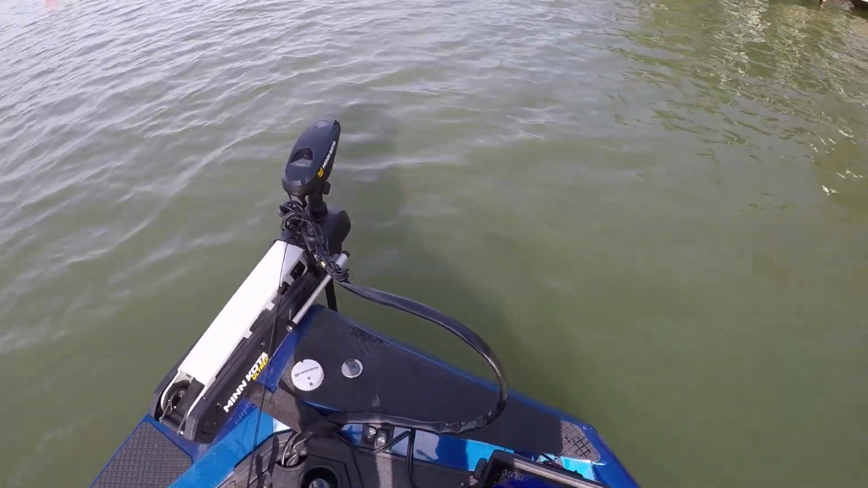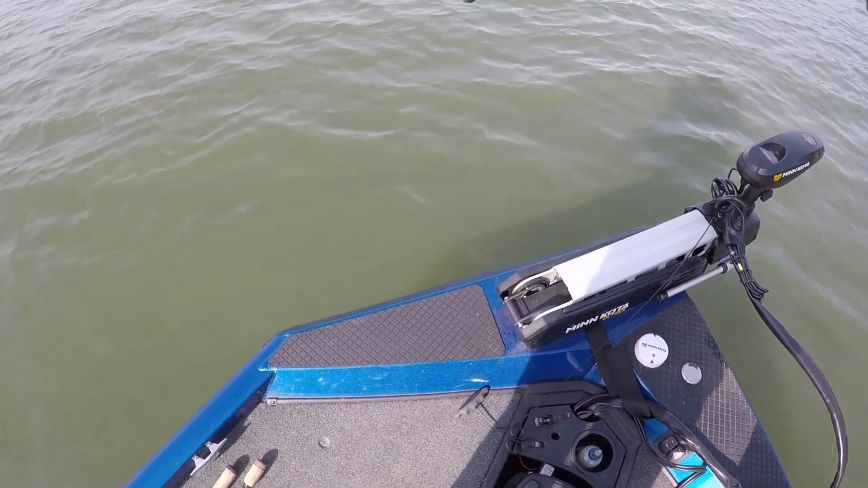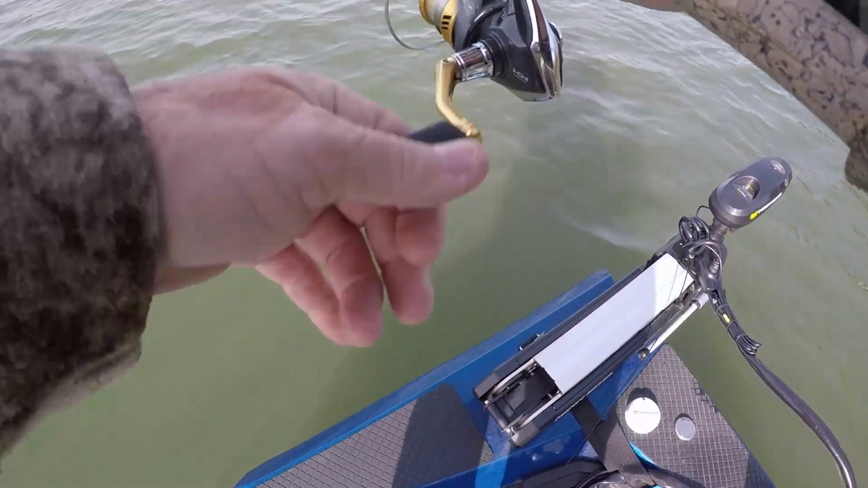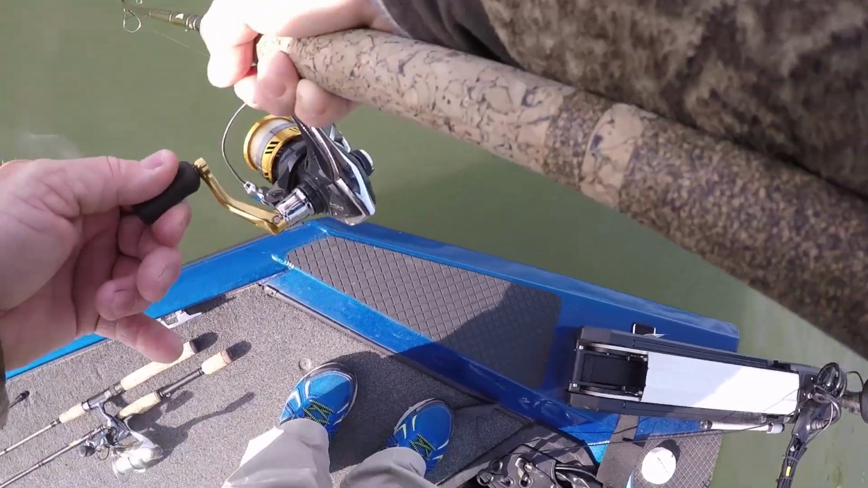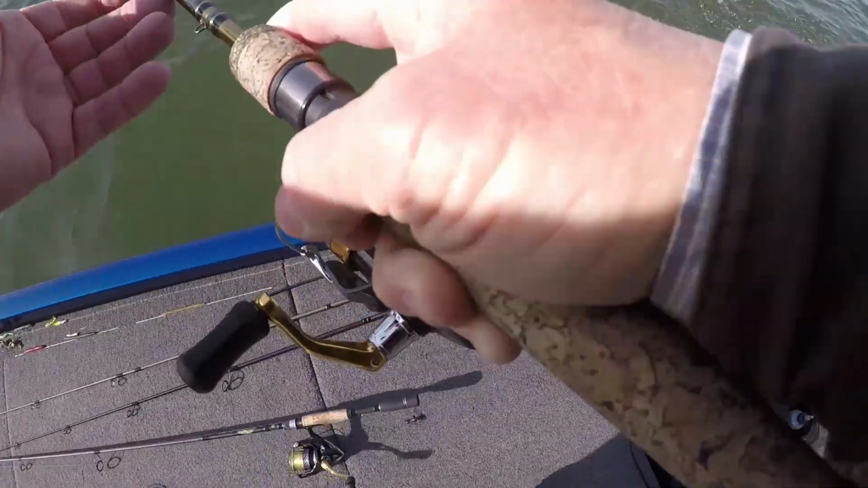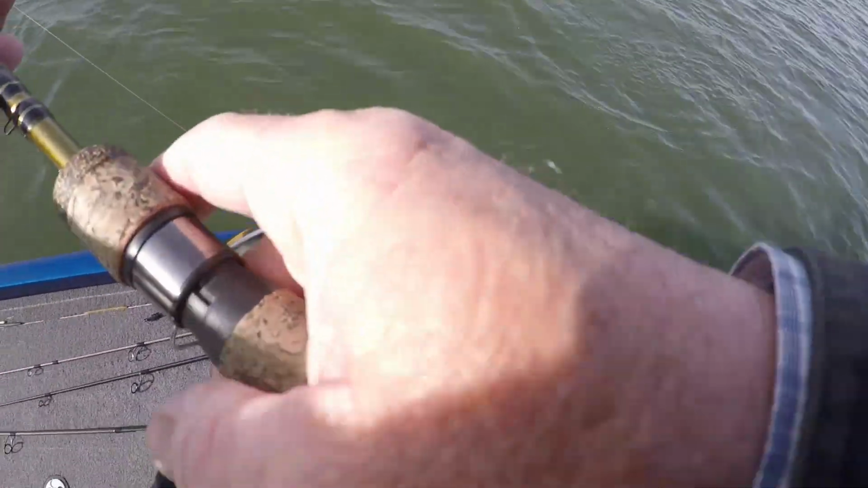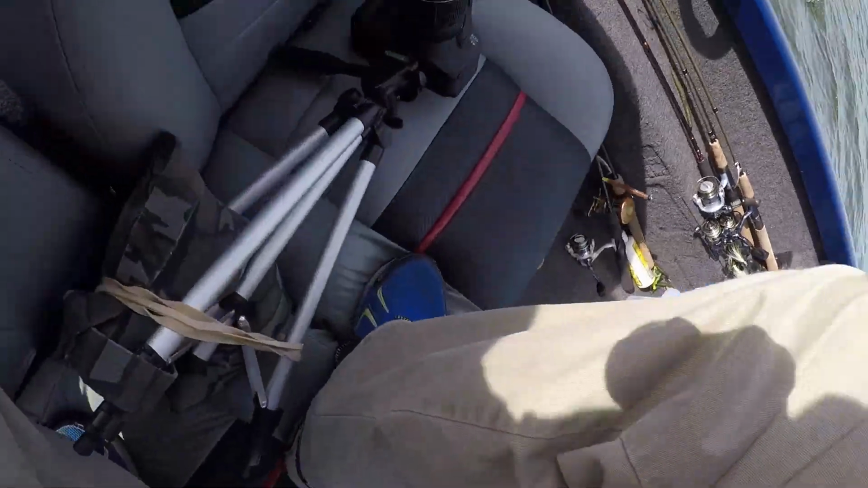All right, guys, the very next cast after I lost one, got my spot lock off. You got to watch your spot lock, guys. If it goes to reposition you, I can see him. This is a spotted bass. If your spot lock goes to reposition you about the time the bass gets close to it, it'll cut your line off. It don't know, does it?